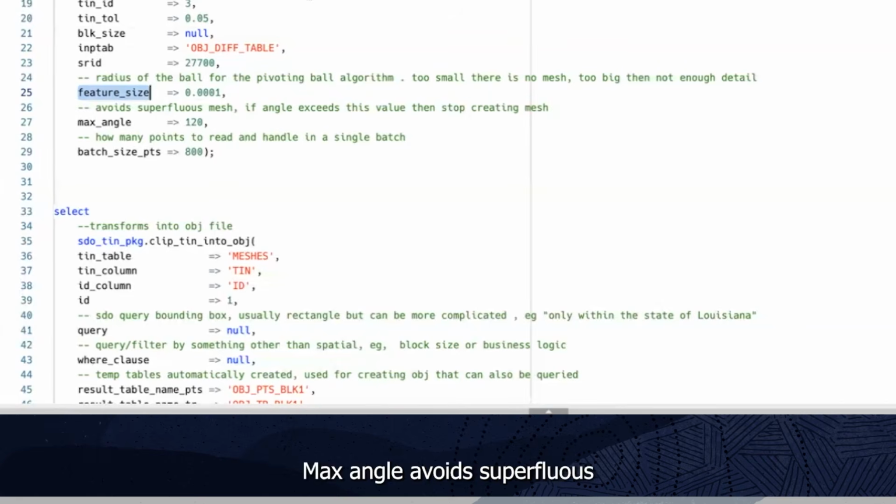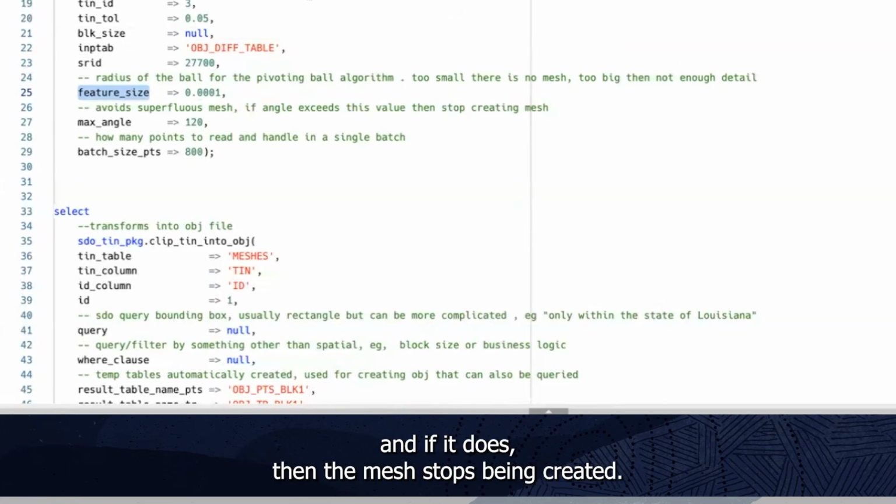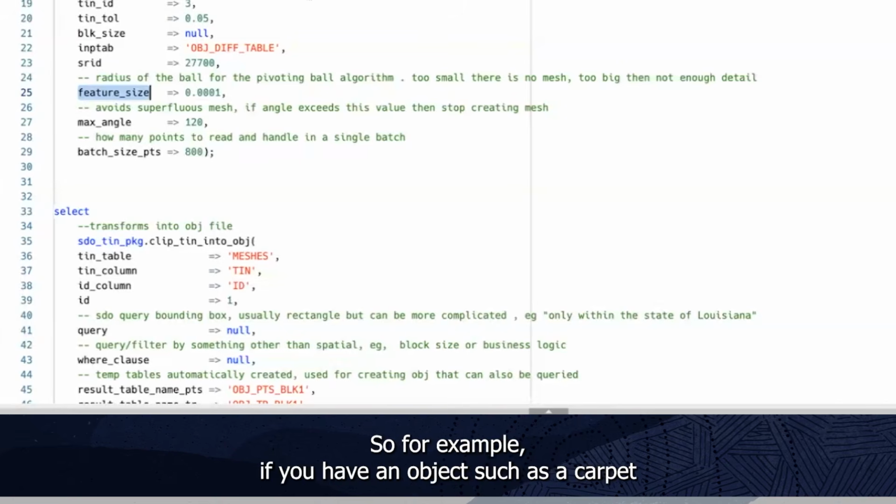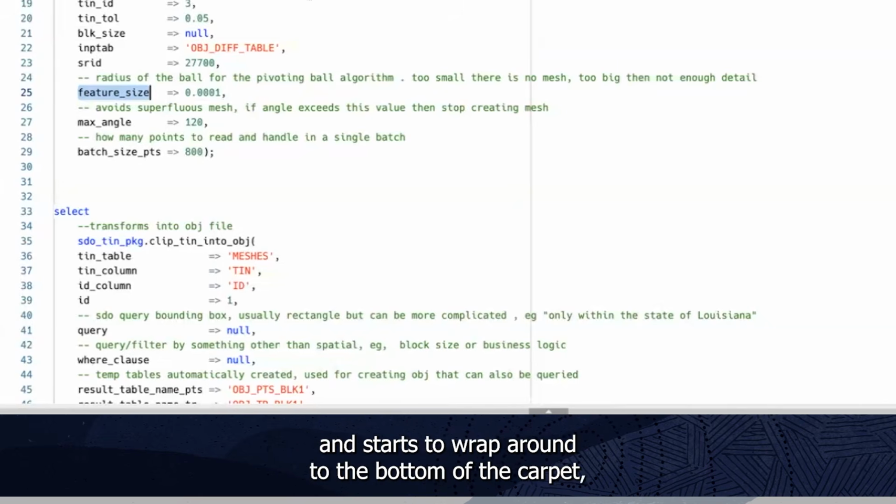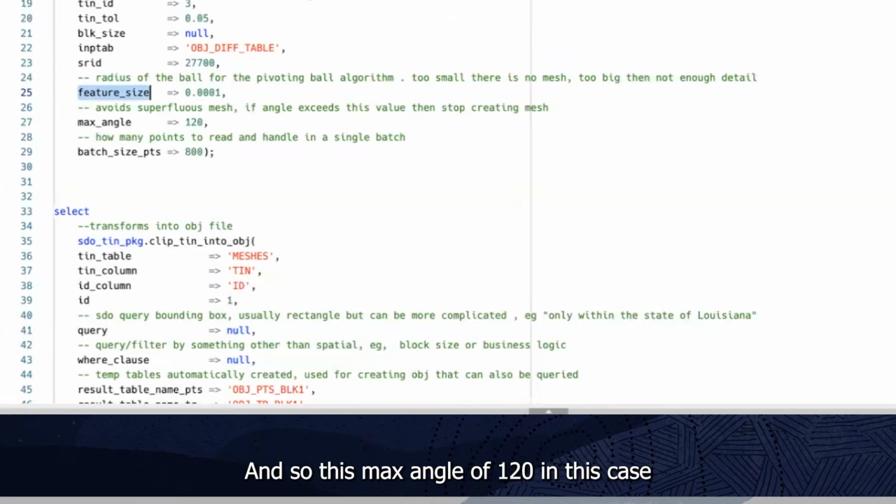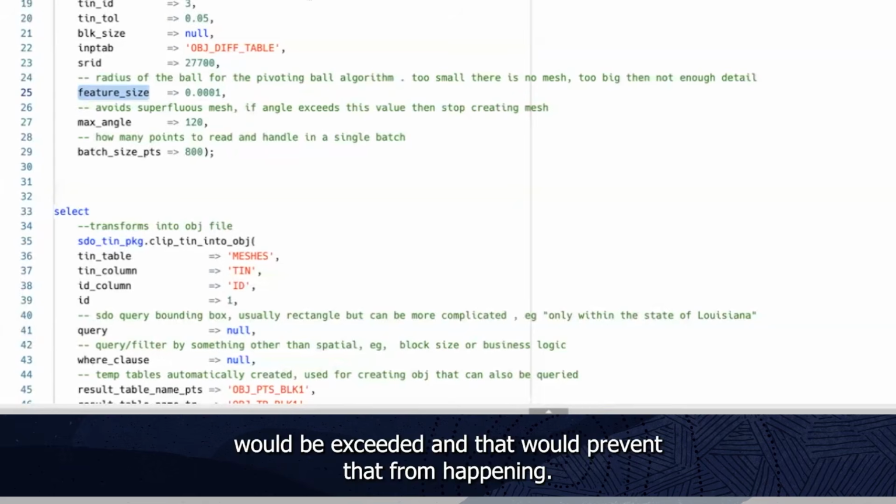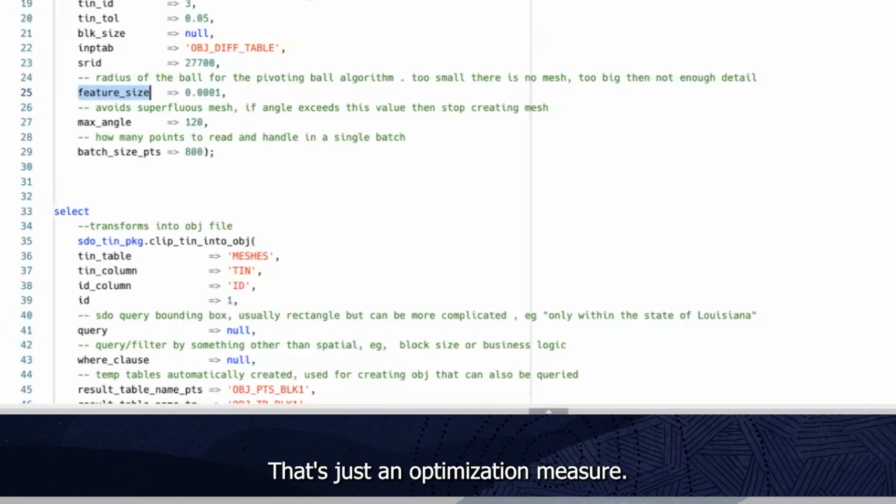So this can be explicitly provided, and we're also providing the ability to automatically have this calculated by the system. Max angle avoids superfluous mesh: if an angle exceeds the value, then the mesh stops being created. For example, if you have an object such as a carpet and the mesh is being created across the top of the carpet and starts to wrap around to the bottom, then you have a superfluous mesh as you're creating it across the bottom. So this max angle of 120 in this case would be exceeded, and it would prevent that from happening. And then how many points to read and handle in a single batch, that's just an optimization measure.